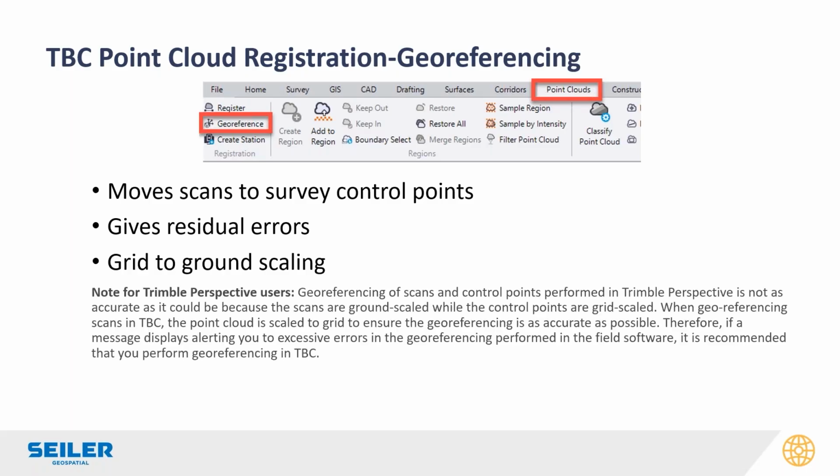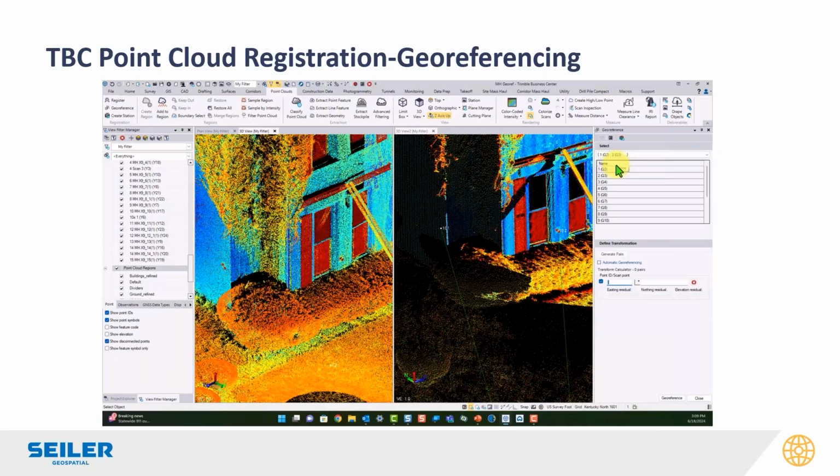And TBC, I'm going to leave this note here. We'll be recording this, so you can read that note. But this is directly out of the TBC correspondence. So TBC does a little bit better job of georeferencing than the Perspective software does. So if you're seeing errors, I would certainly try it out in TBC. But here's the georeferencing here.